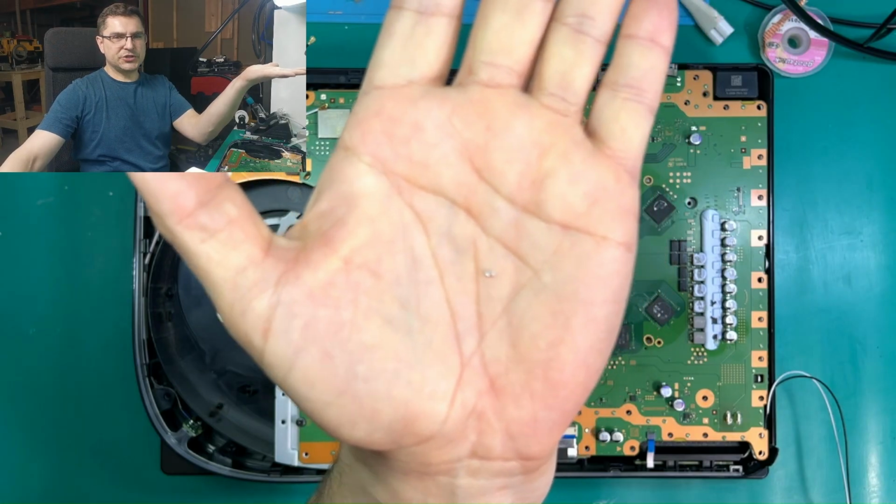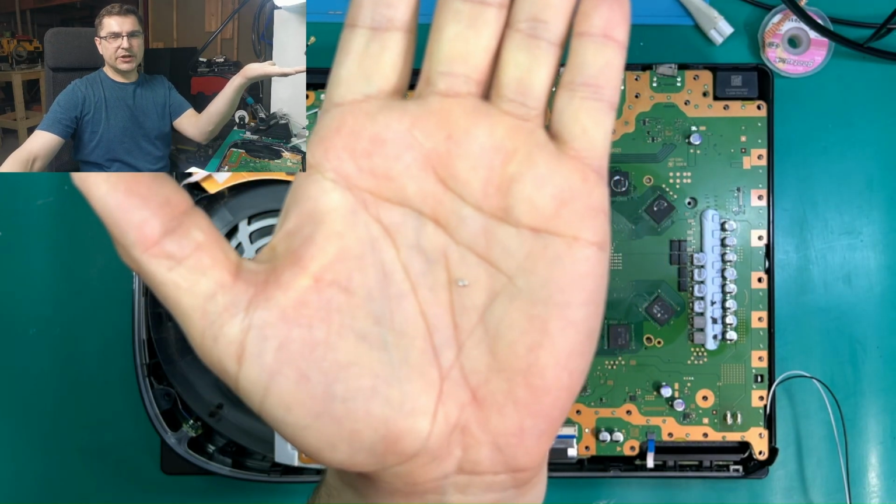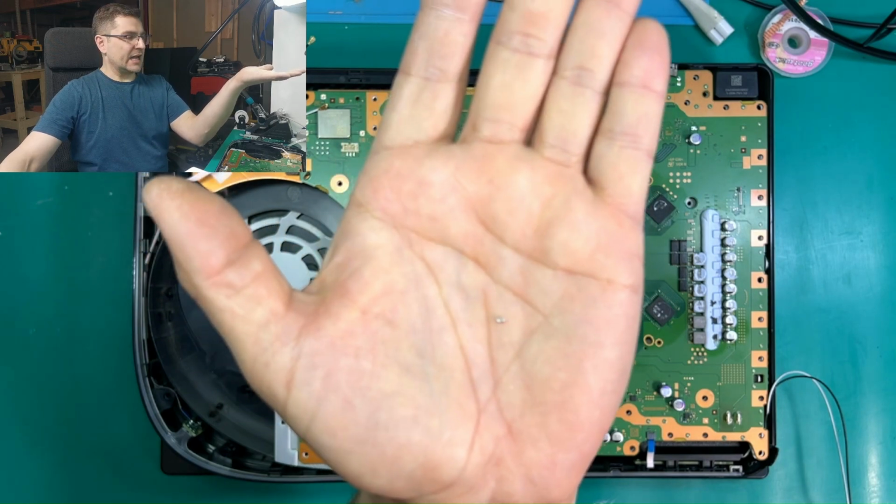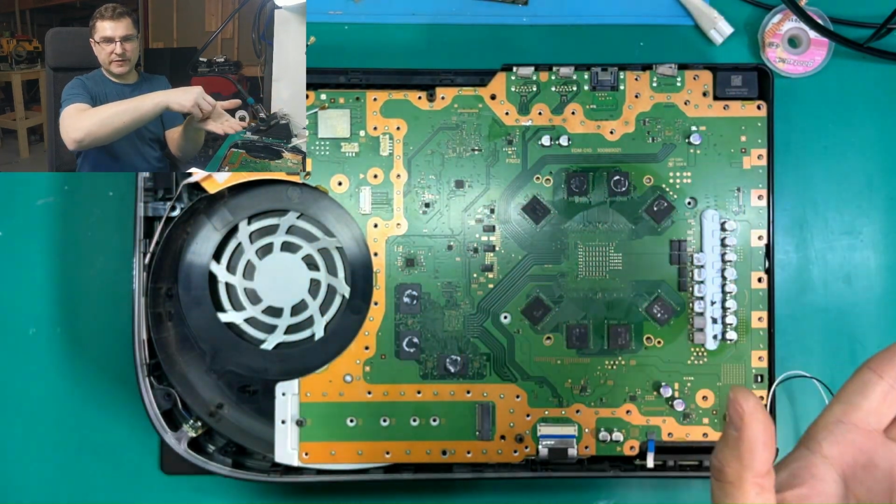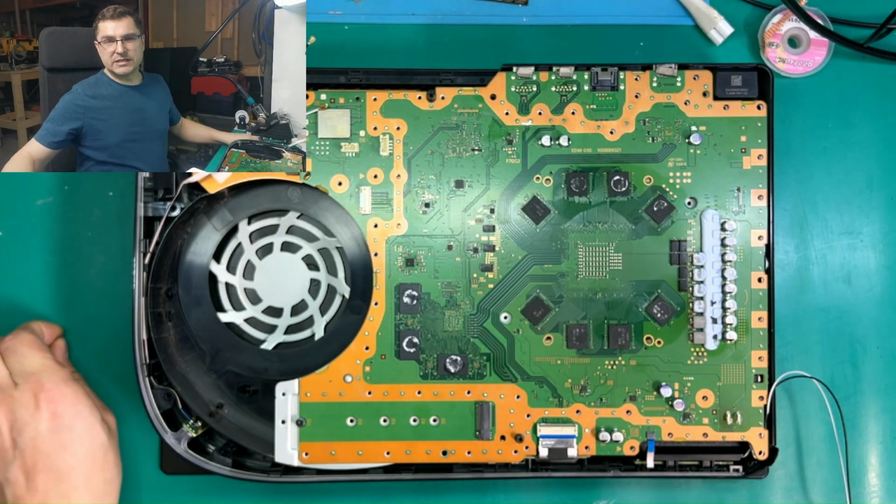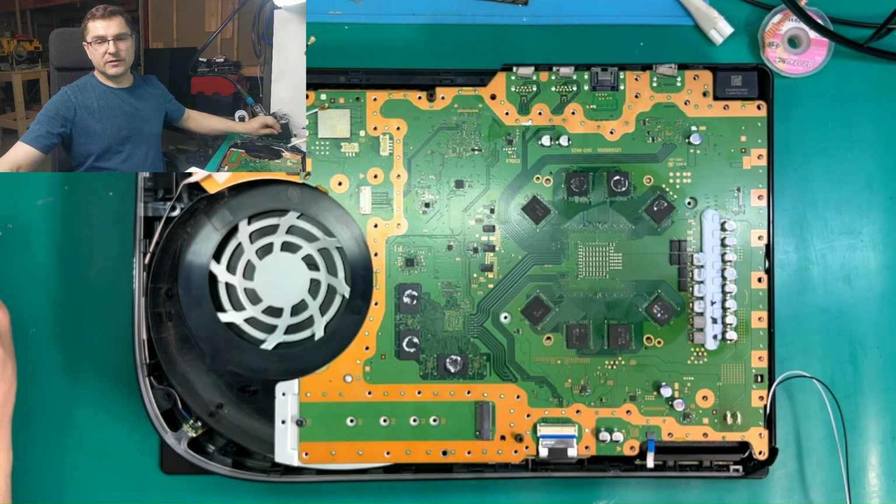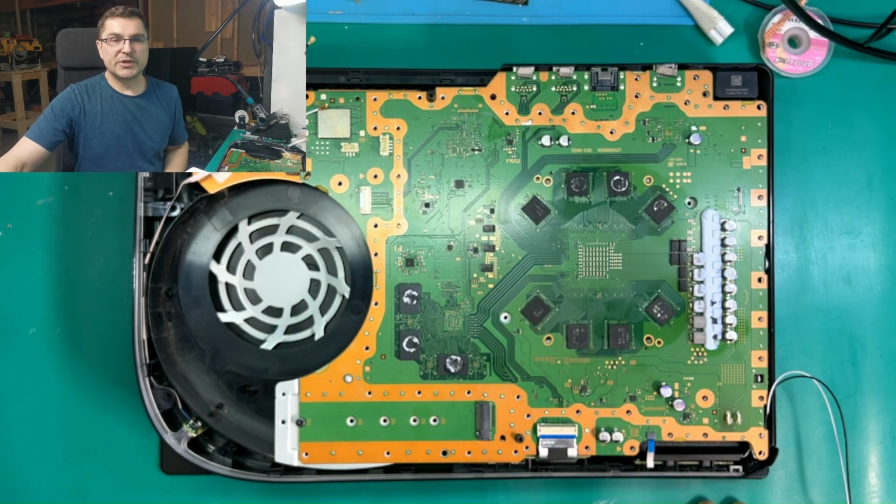So our issue was this tiny capacitor shorted on that motherboard. Unfortunately, I had to find it manually with some alcohol because it didn't heat up too much with a thermal camera. So sometimes you have to use some older methods.